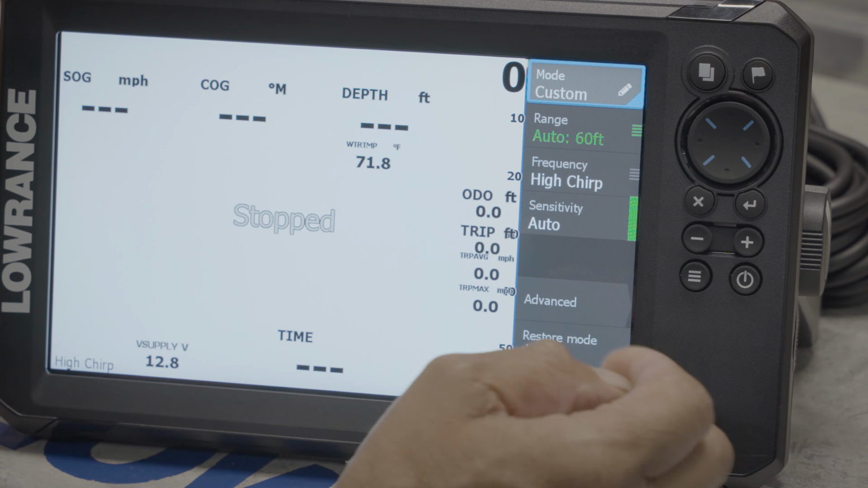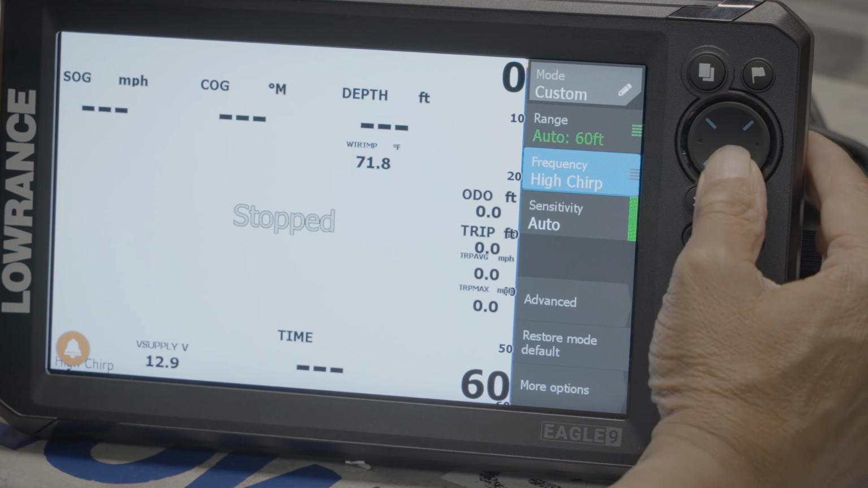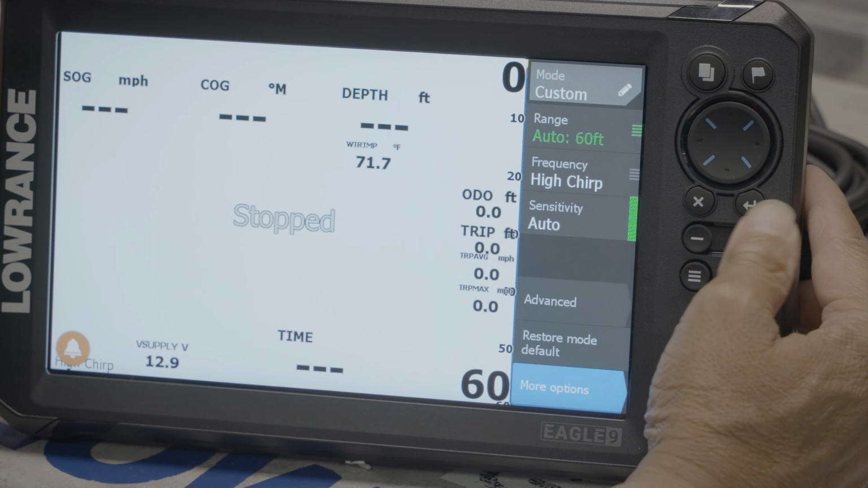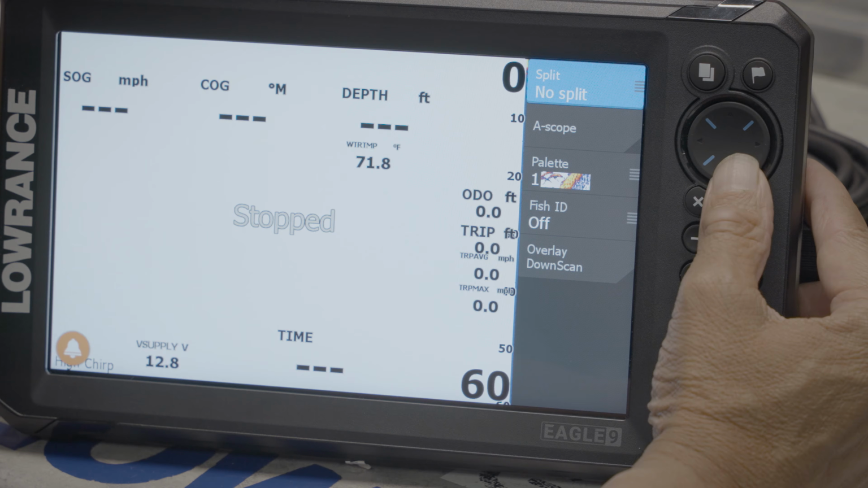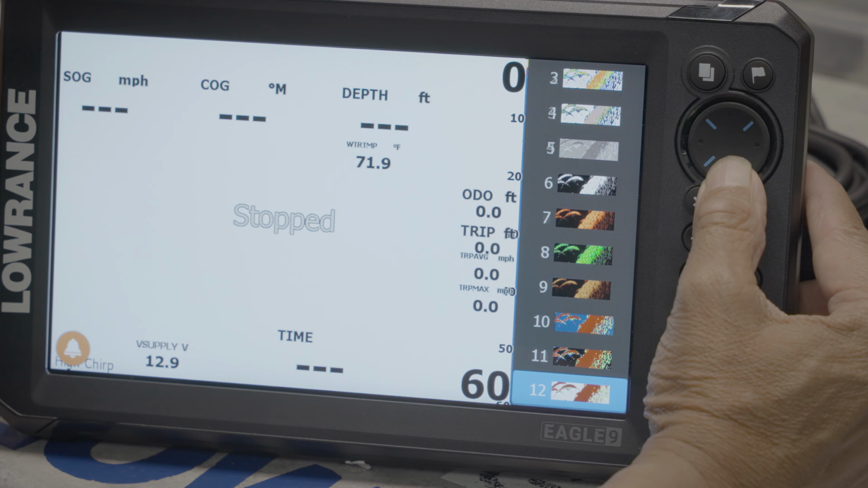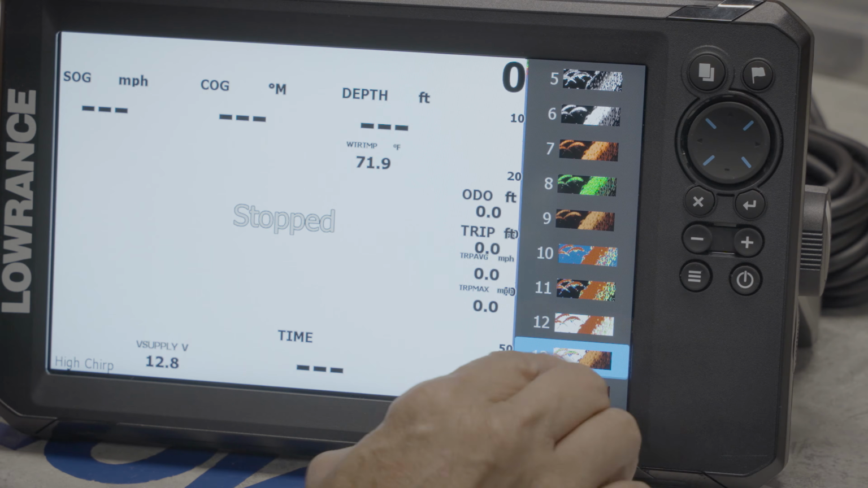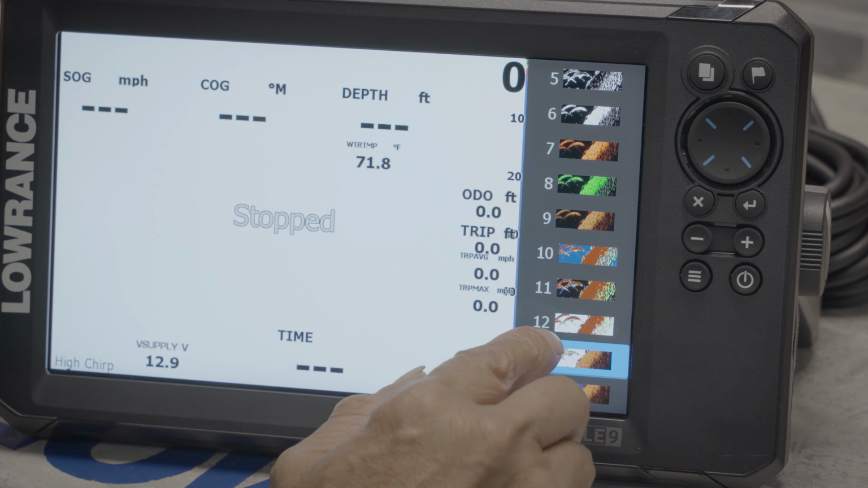Color line we leave at 76%. It shows you the hardness of the density of the bottom. We go down to more options. We press enter. We turn on the palette number 13, which, if you're not colorblind, shows the bottom hardness and weeds and fish inside the weeds clearer.